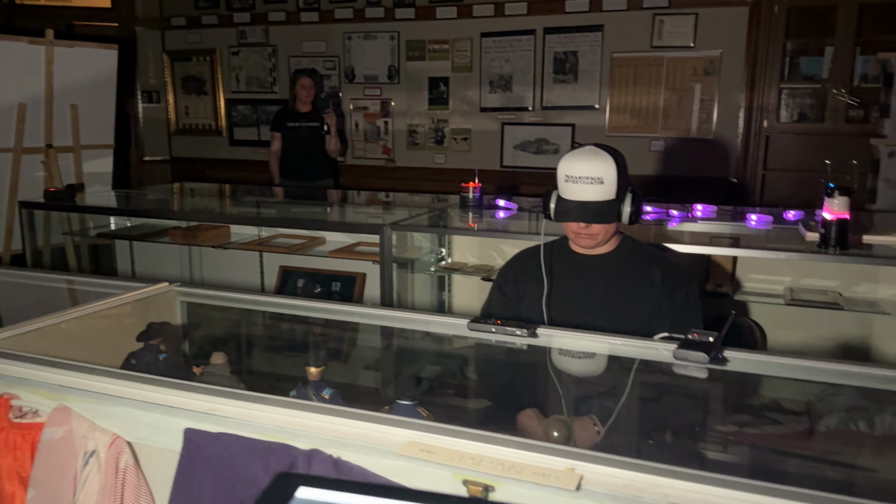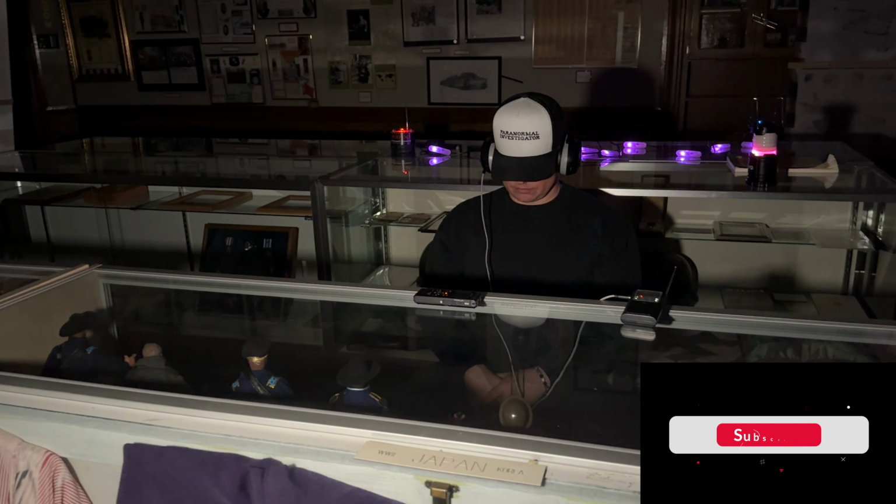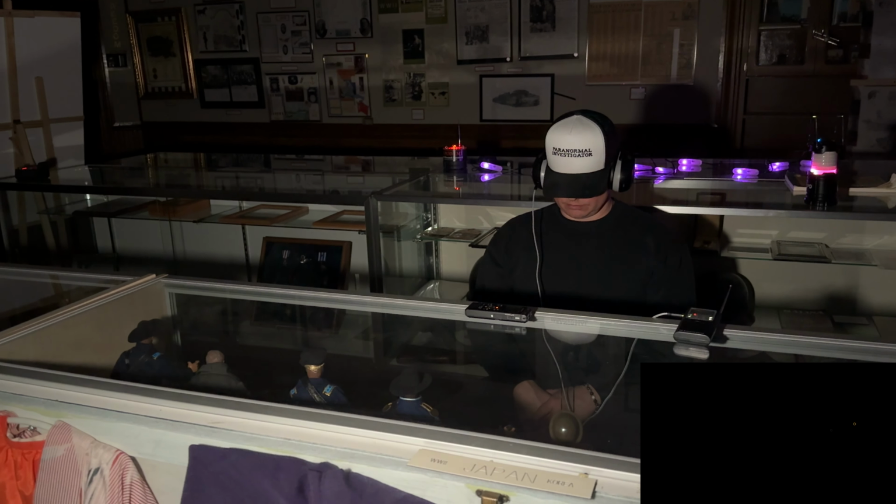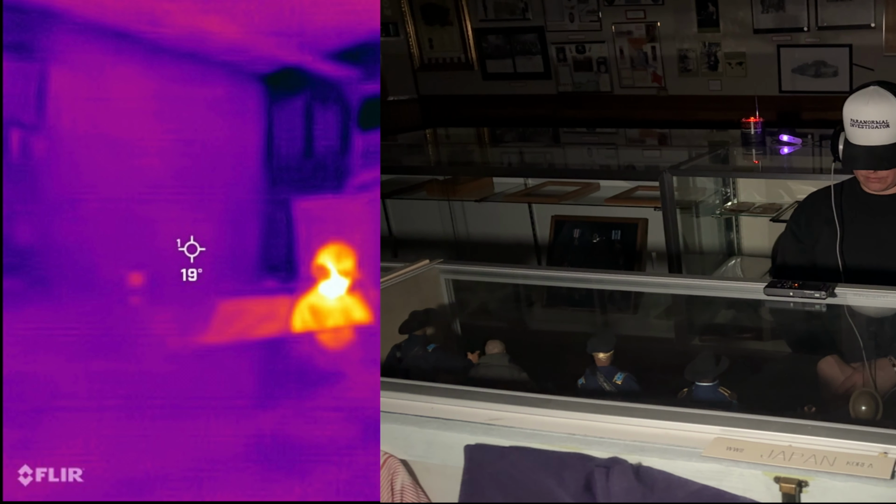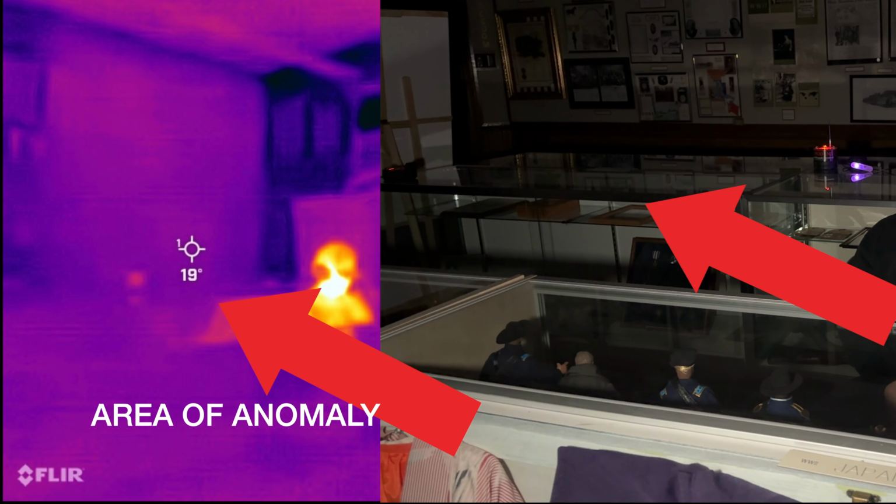Is this the first visual evidence of a portal ever captured? Here, as we look at live video footage, you can see that there's clearly nothing draped over the display case and nothing inside of the display case that would seem to block heat or block the image going into the display case. This dark, cold blob also appears to block out a fair portion of the rest of the photo and of the back wall.